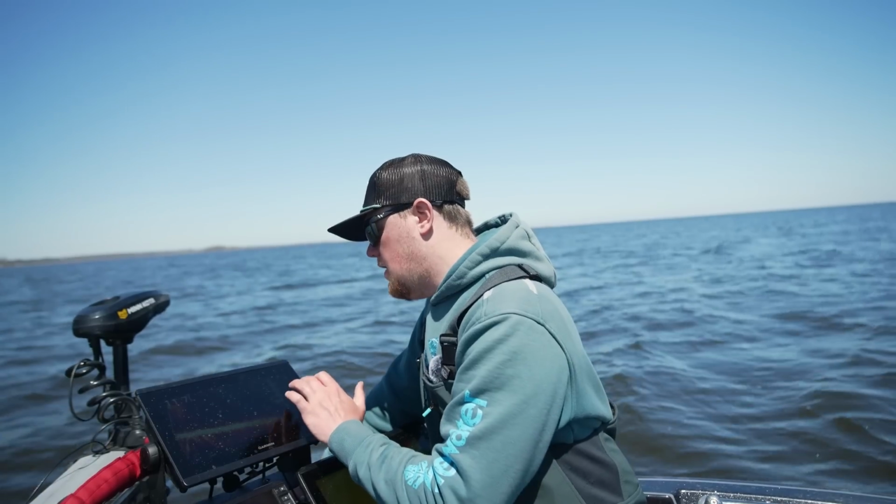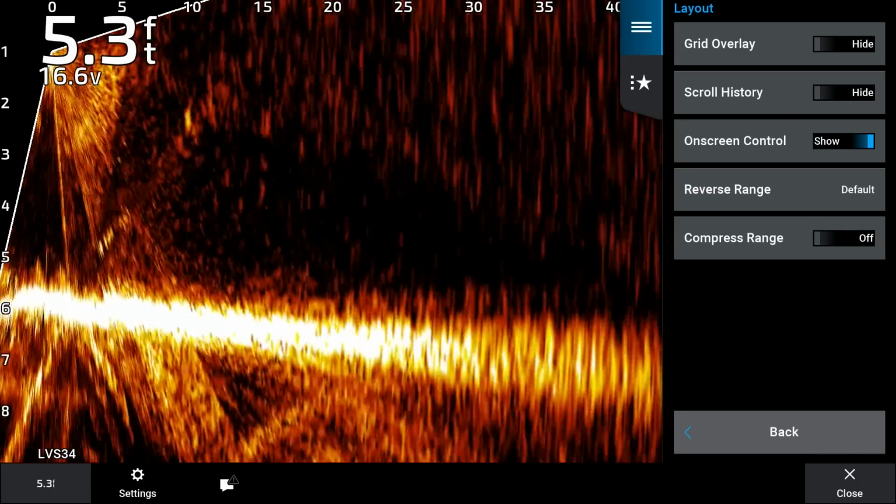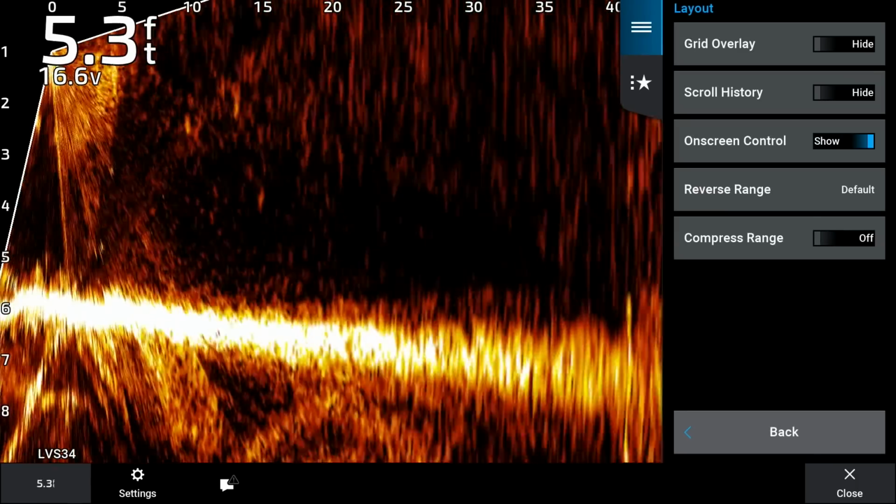Compass range, I leave off, but if you turn that on, it'll just kind of adjust the range up top. Again, not something that's super important. I always just kind of leave that off.